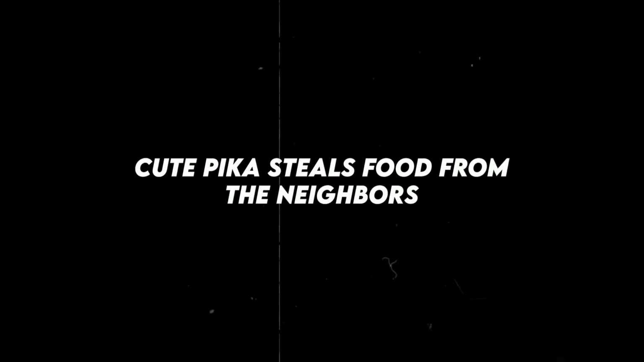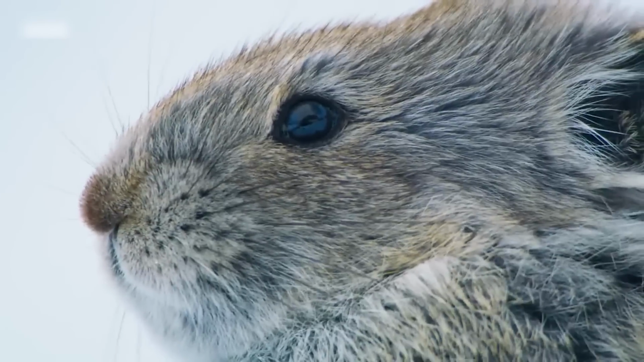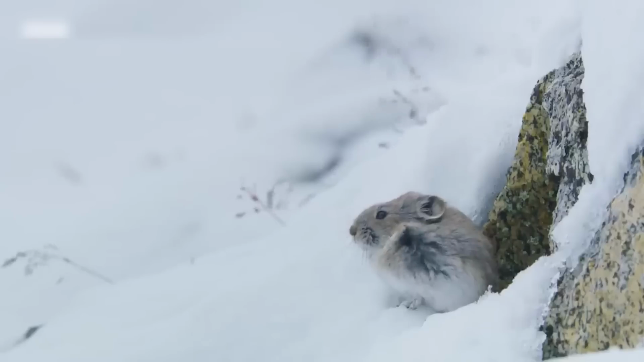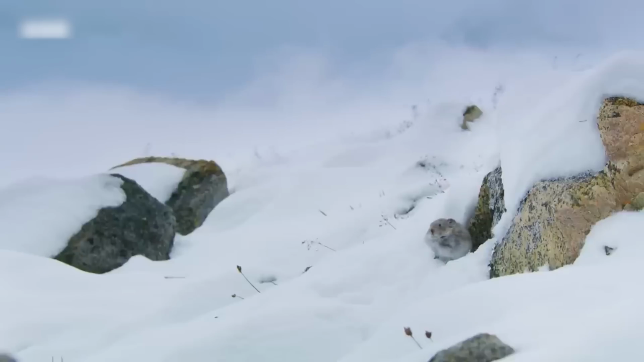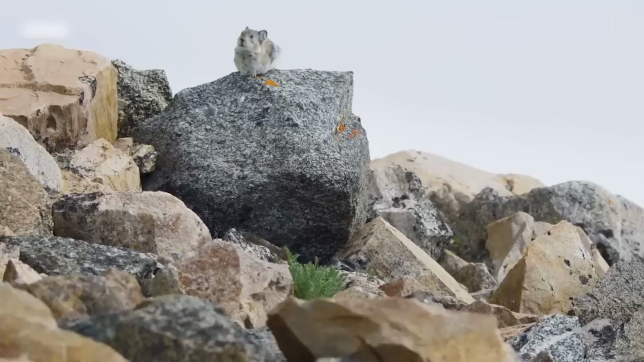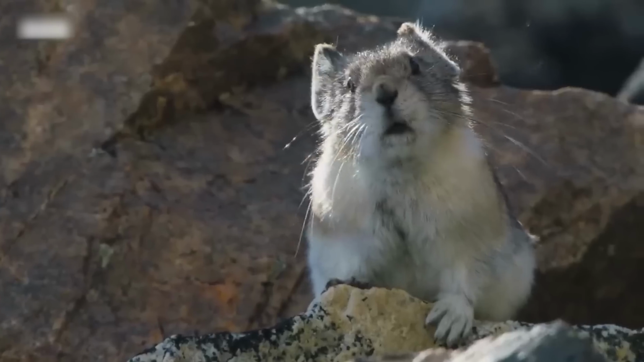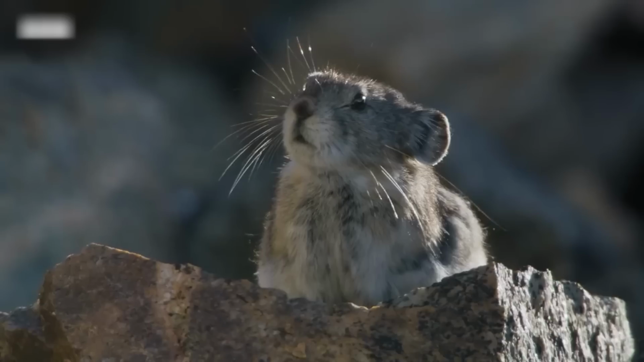Cute pika steals food from the neighbors. In the harsh, high-altitude meadow, a young male pika has been waiting for summer's warmth, surviving on last year's food reserves. As the sun returns, the meadow transforms, and the pika must act fast to collect food before winter arrives again. With only a few weeks to spare, the pika scrambles to gather leaves, building haystacks that require careful placement to dry in the sunlight.